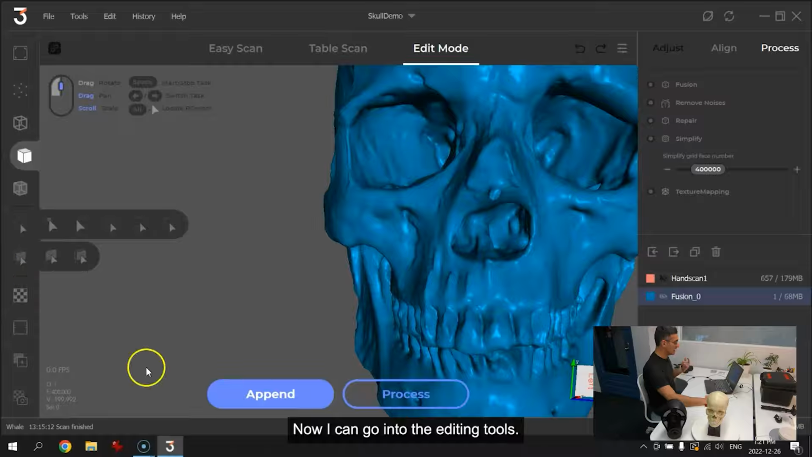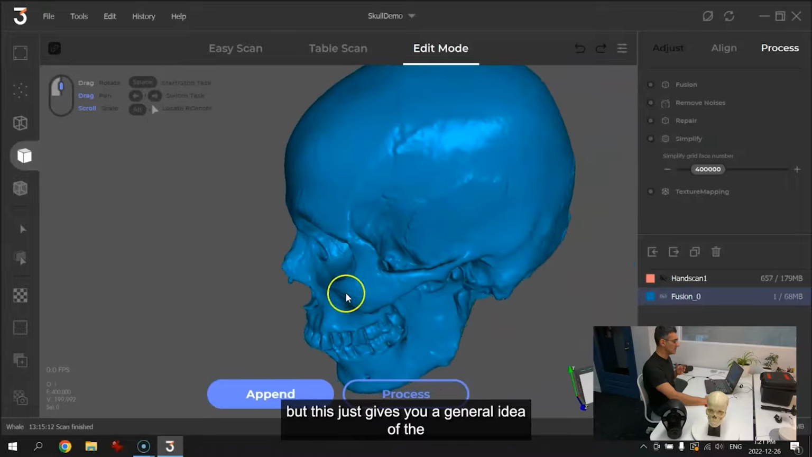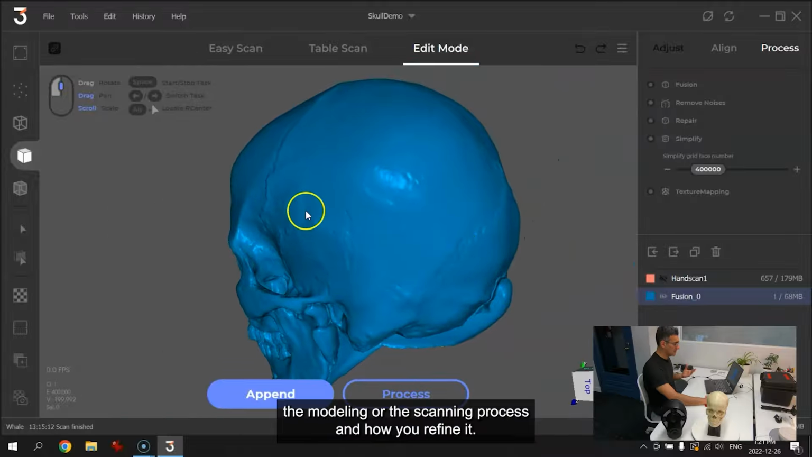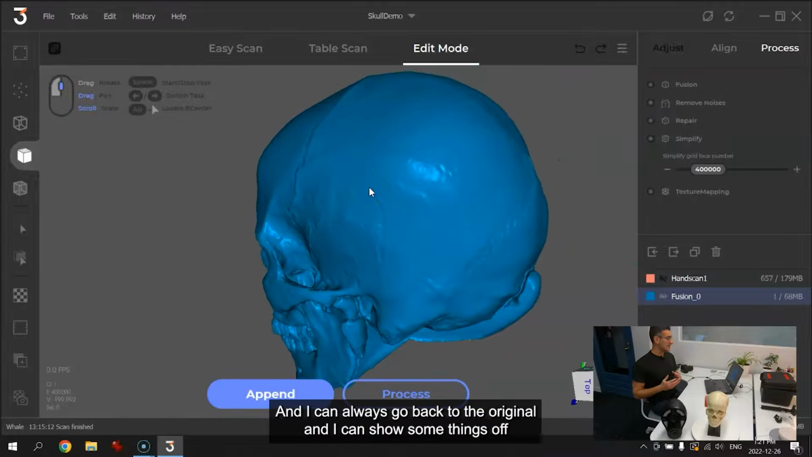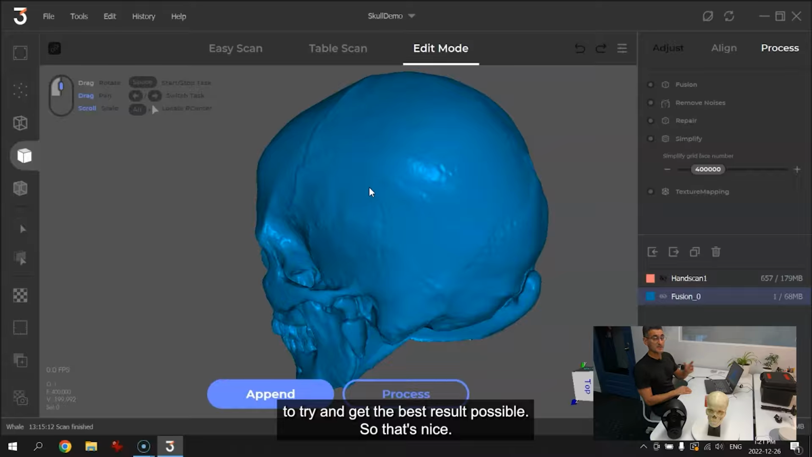Now I can go into the editing tools. There's things that I can do to improve this, but this just gives you a general idea of the modeling or the scanning process and how you refine it. And I can always go back to the original and shut some things off. So I can say, hey, don't repair this or don't remove noise, take the simplification and don't simplify it as much. A whole bunch of things that I can play with to try and get the best result possible. So that's nice. You can always go back and try to do some other things with it.